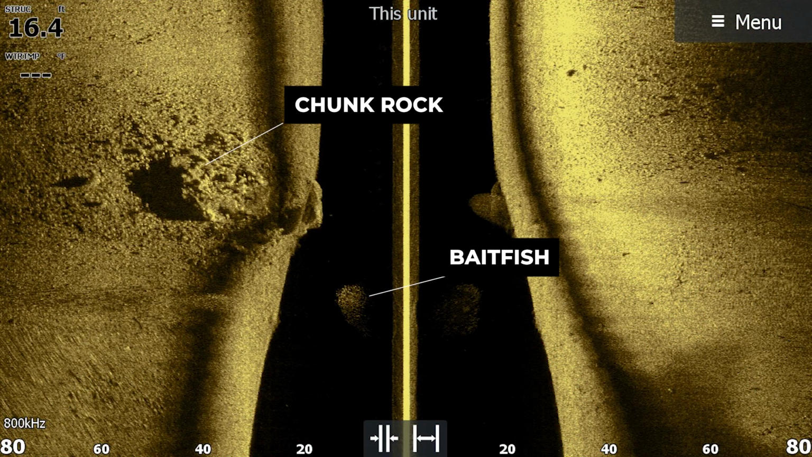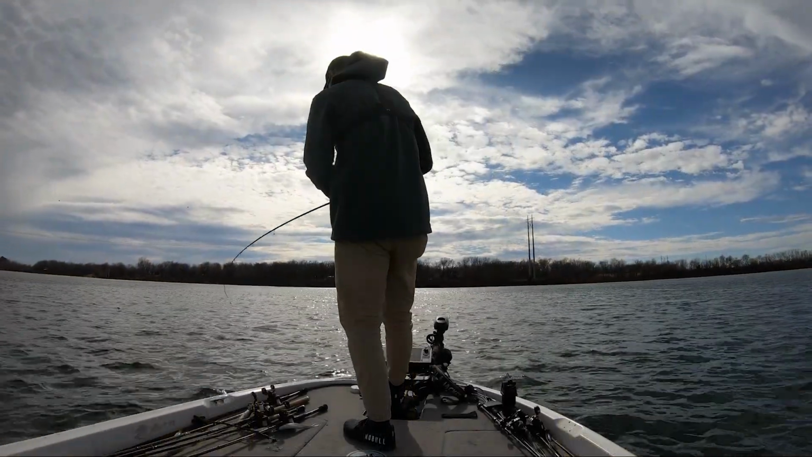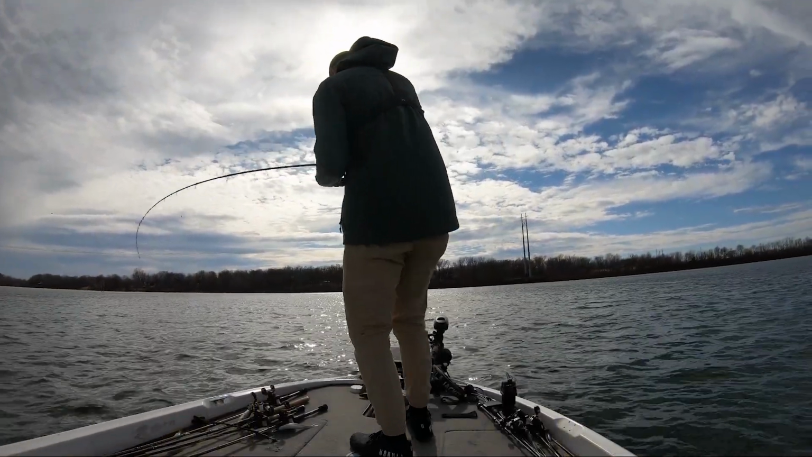In these situations, you may just have to graph over these areas and look for rock with bait fish in the area. When you have bait fish in the area, like balls of shad, there's likely to be at least some bass hanging around those rocks, even if you can't actually spot them on the sonar. You can also just fish these areas even if you don't see any shad, because again, there are crawfish sometimes in these areas.